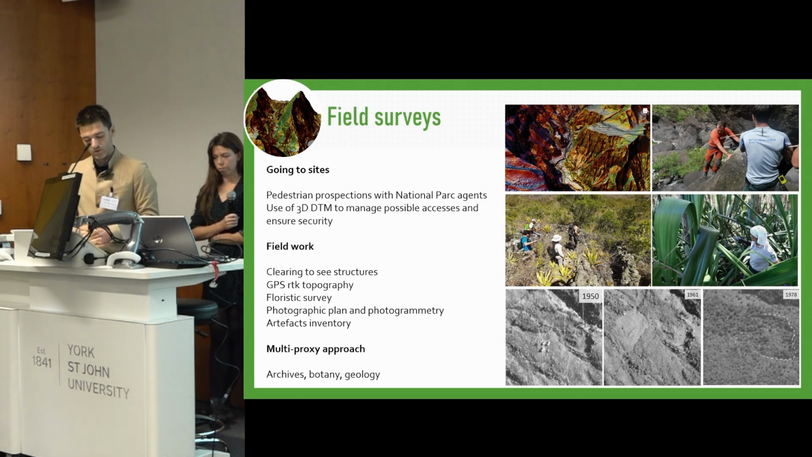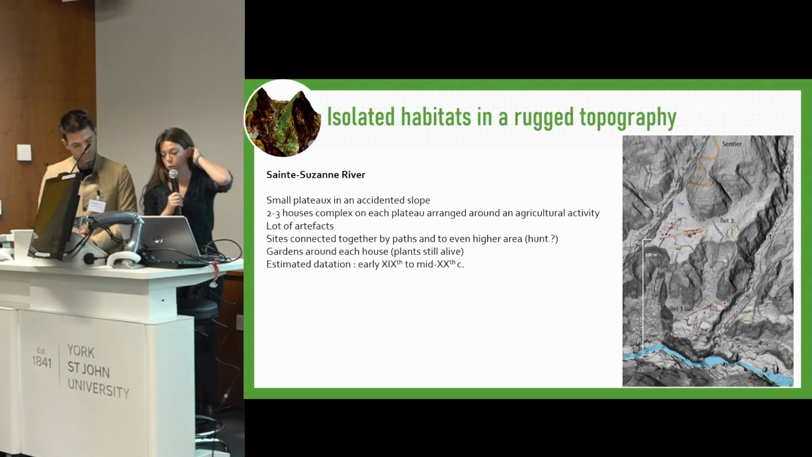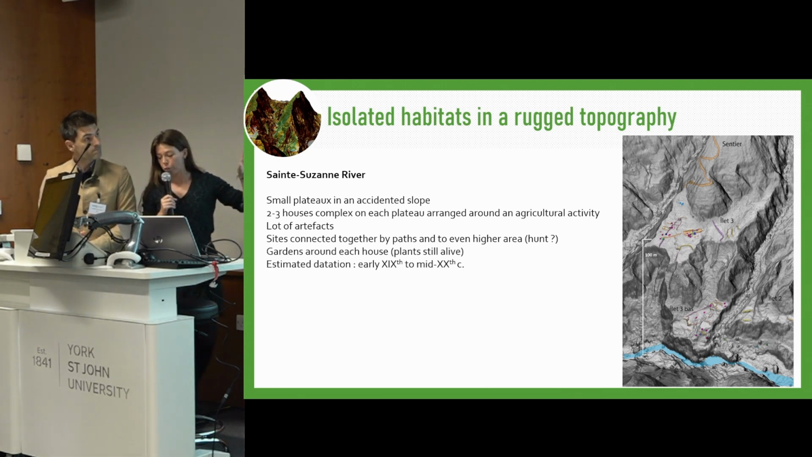A floristic survey and artifact research are also conducted to better understand each site, and the use of 1950 aerial photographs is also a great help to understand the recent history of our sites. This multi-proxy approach is at the core of our study, as we opened our research to other scientific domains. After this fieldwork, we identified several archaeological site types. Here we are showing only 3 of them.